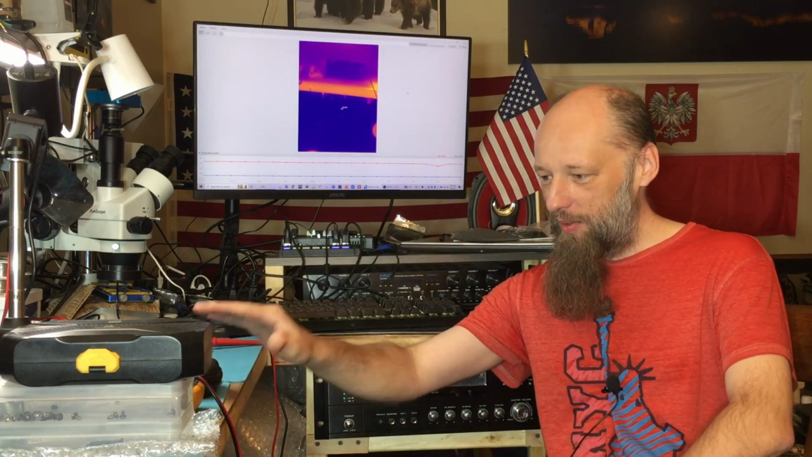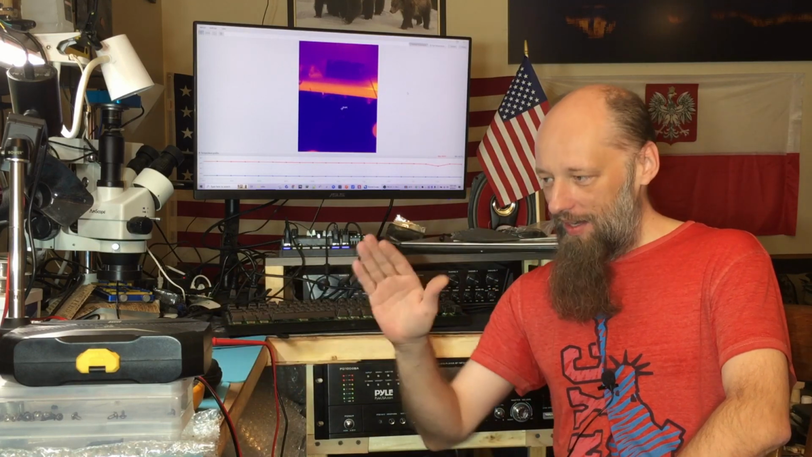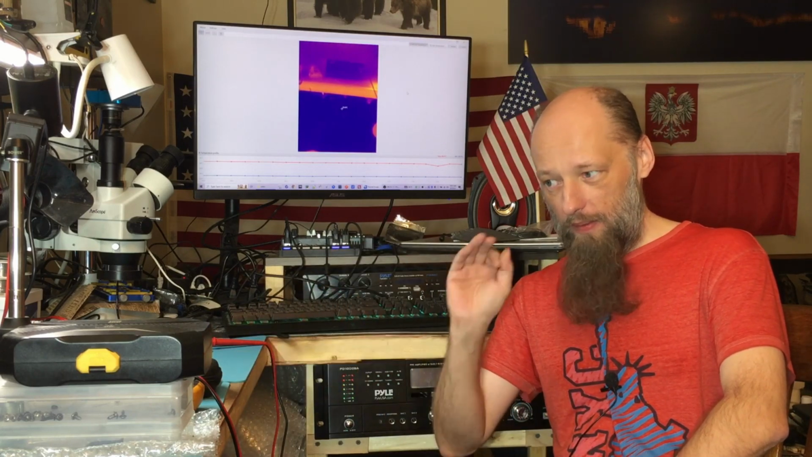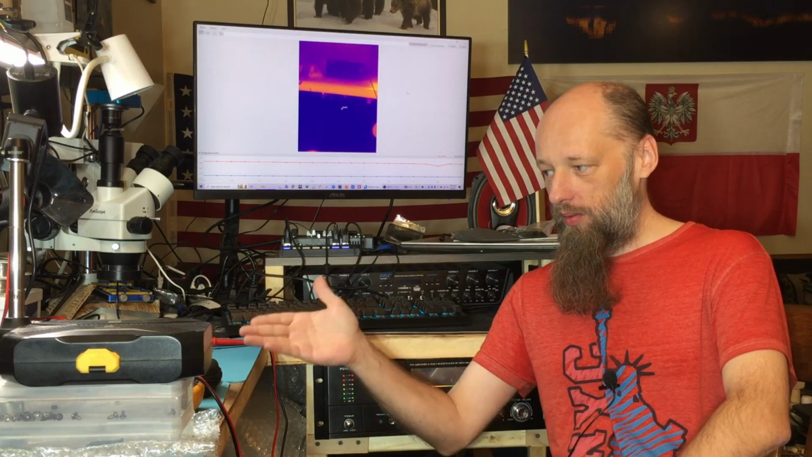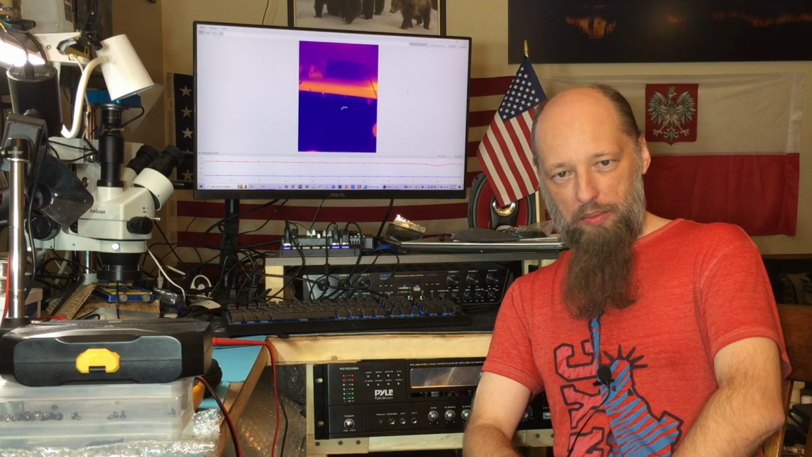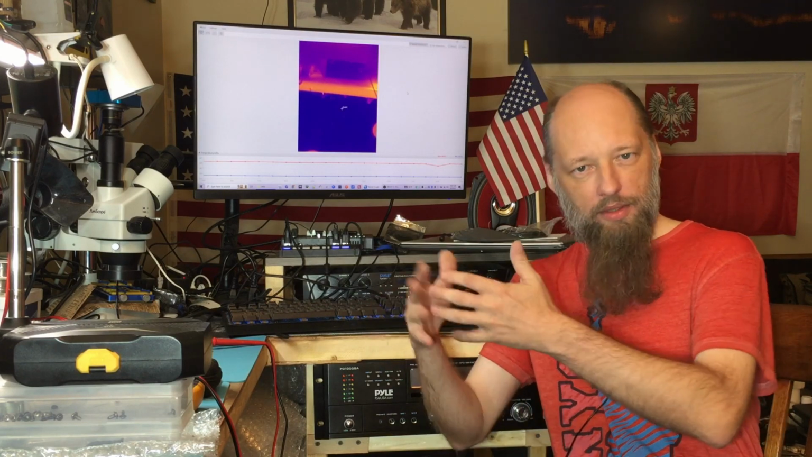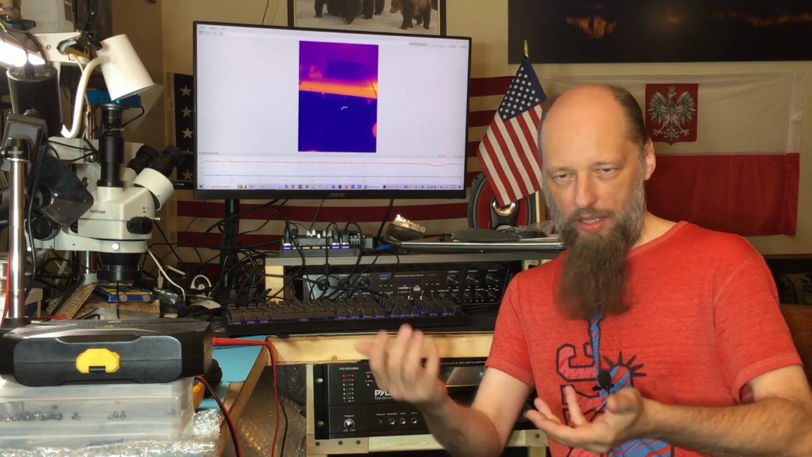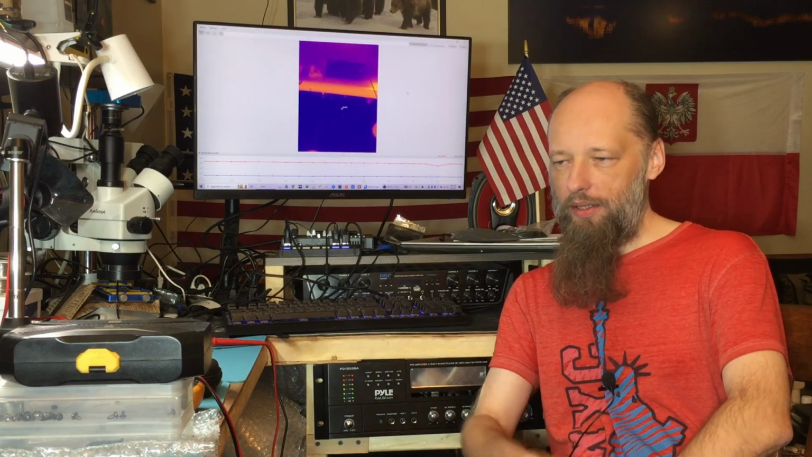This is really affordable and it works amazingly. It's mainly because of its resolution, because that really makes it usable even for tiny electronics like this.